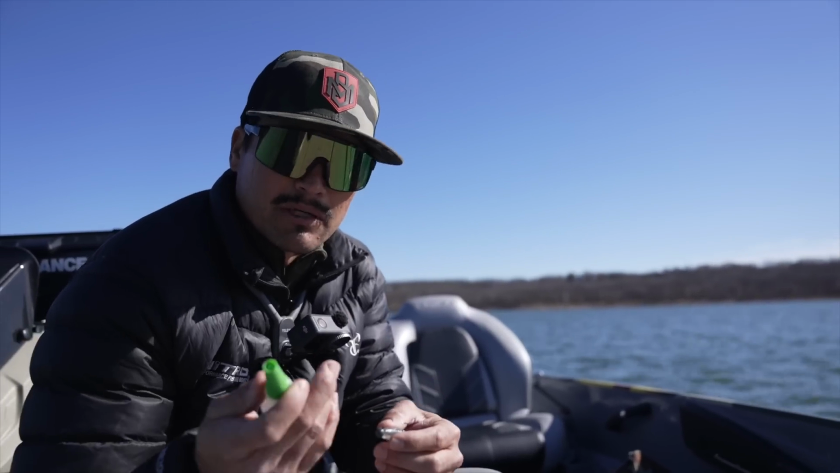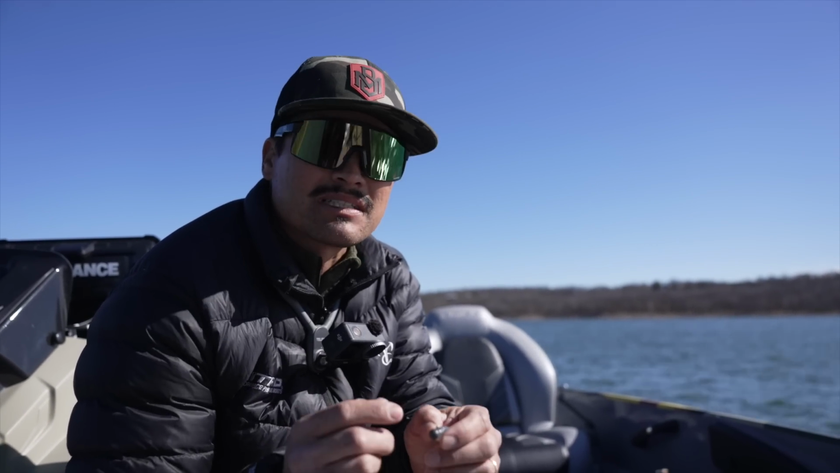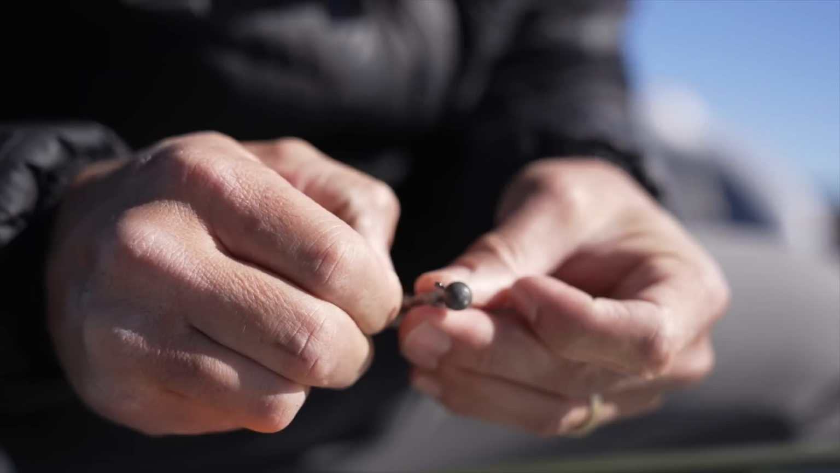The other thing too, when we're applying super glue, a little goes a long way. So you barely just want to tap the super glue to the collar of the jig head you're using and just barely thread it on there, and that super glue will hold it really nicely.